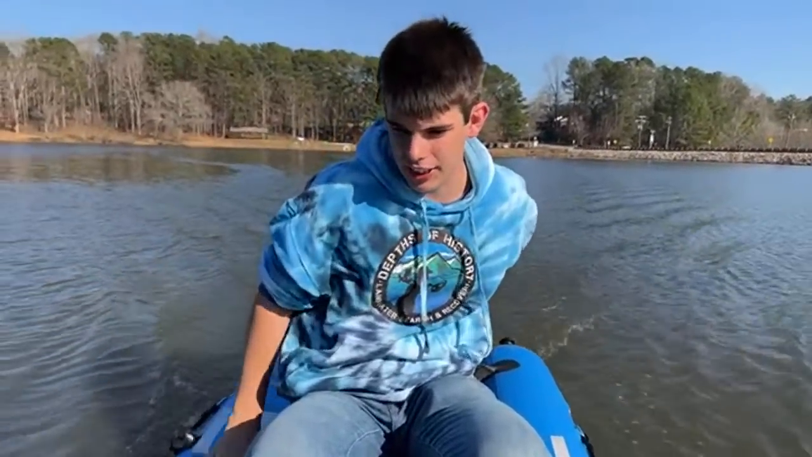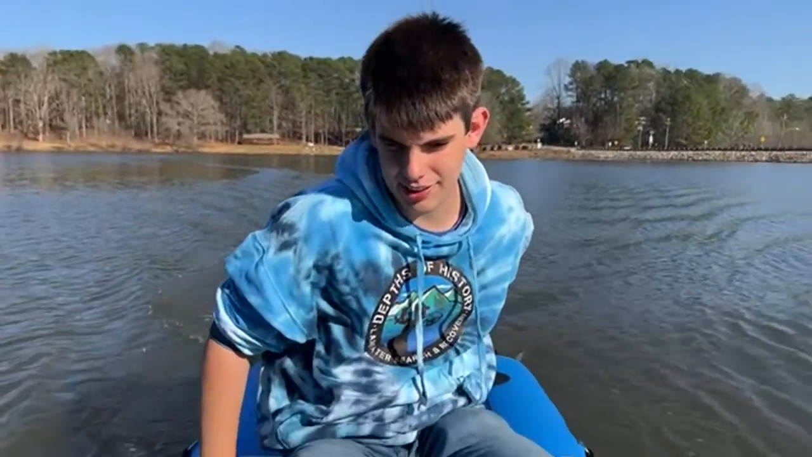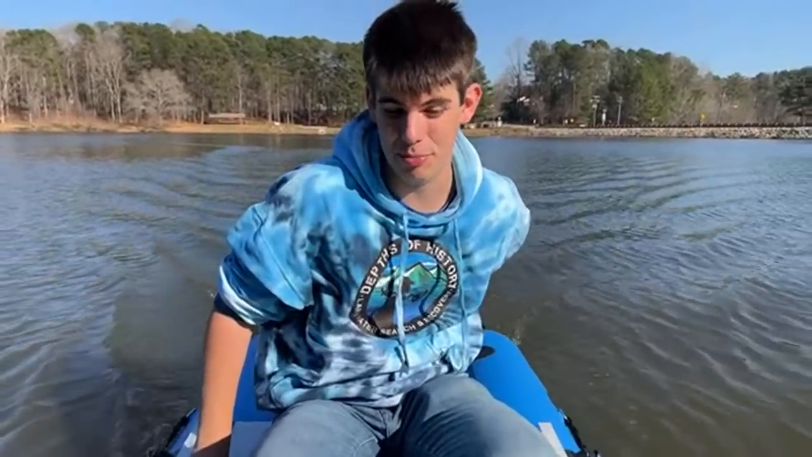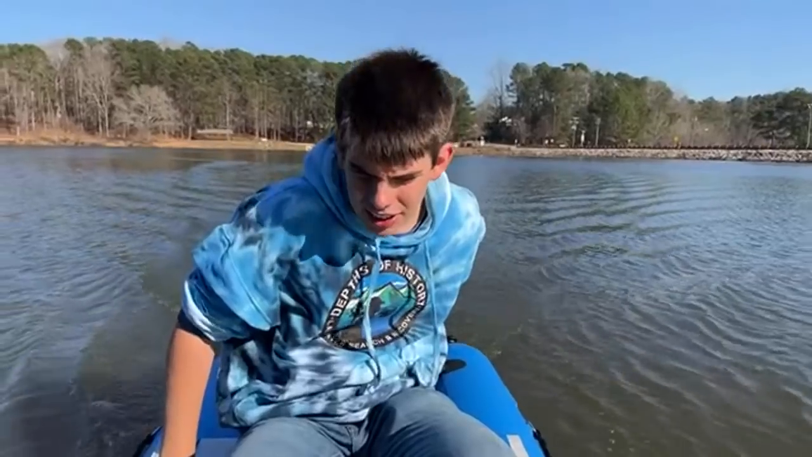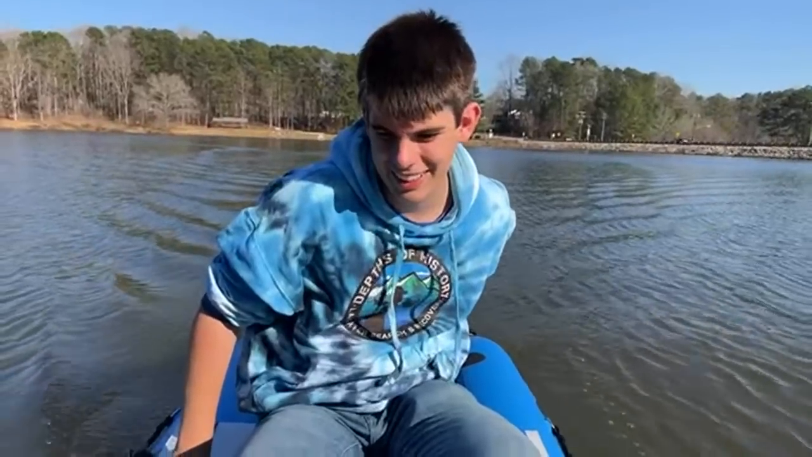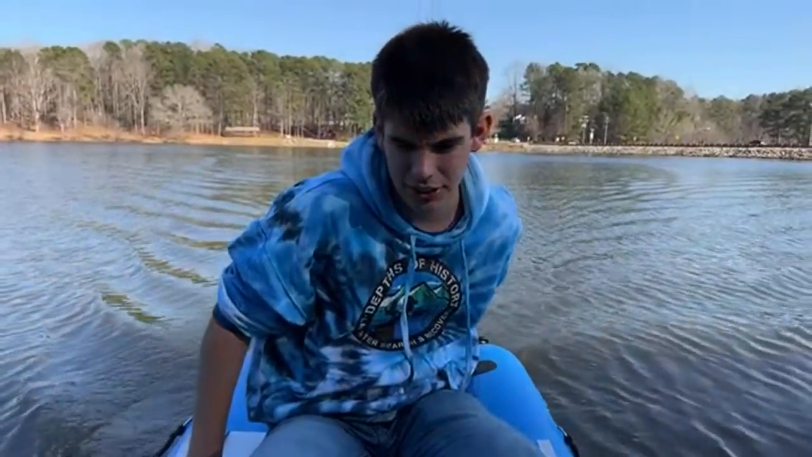Something over here, so I'm gonna probably go back and scan it. To be honest, it looks like a rock. It looks like a big rock, but who knows, it could be a car. It would be crazy, wouldn't it? Insane. We're 5 foot now.